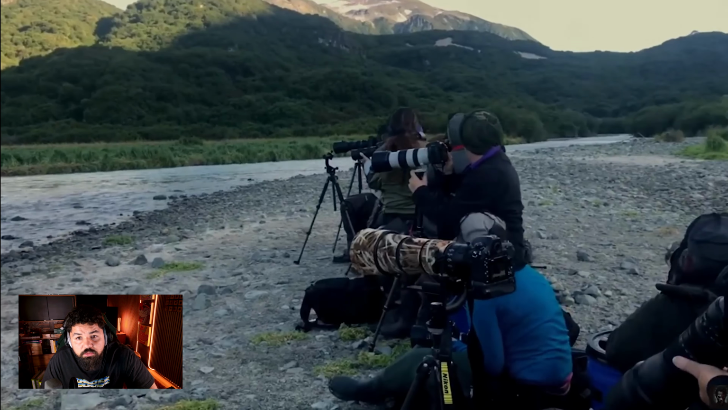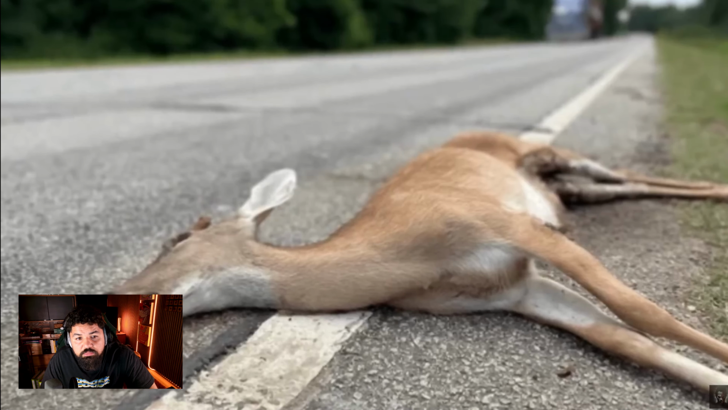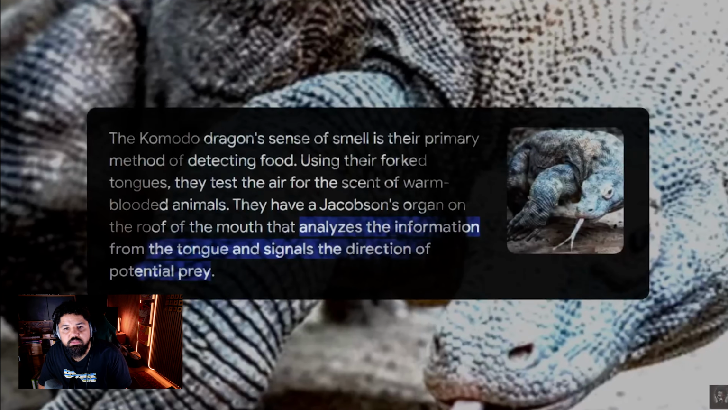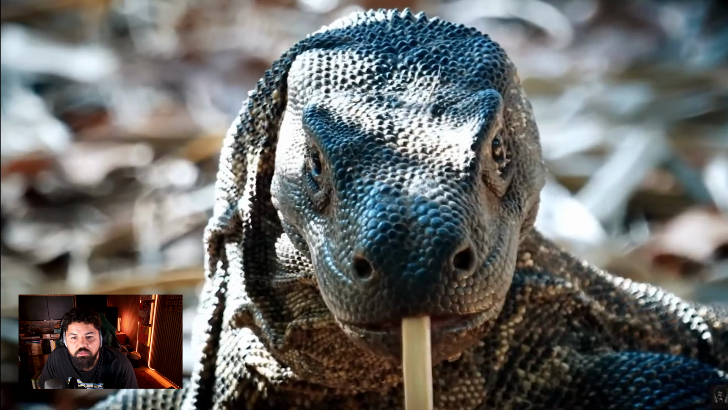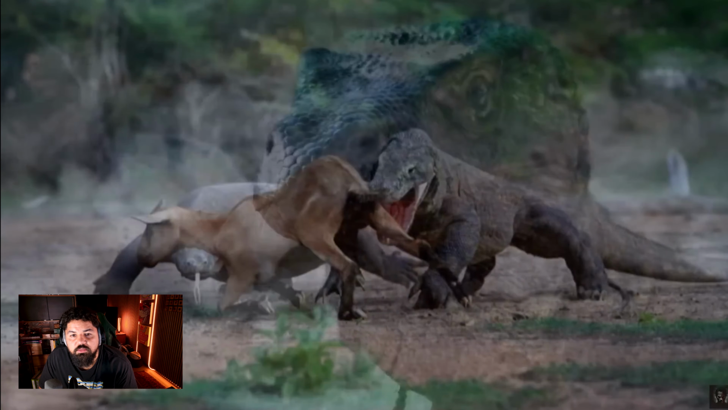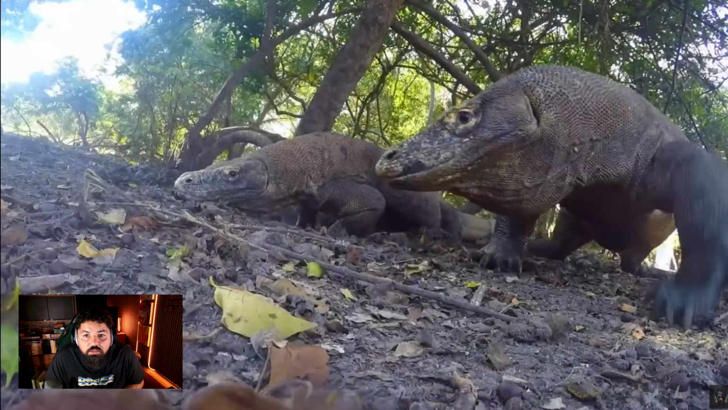The craziest thing about these predators is that they can smell dead or dying animals from up to 5 miles away. They have something called the Jacobson's organ at the back of their mouth, which helps them sense directions and find prey when they stick out their tongue. These creatures also carry extremely harmful bacteria in their saliva, so when they bite, they transfer bacteria into the wound that could easily be deadly.